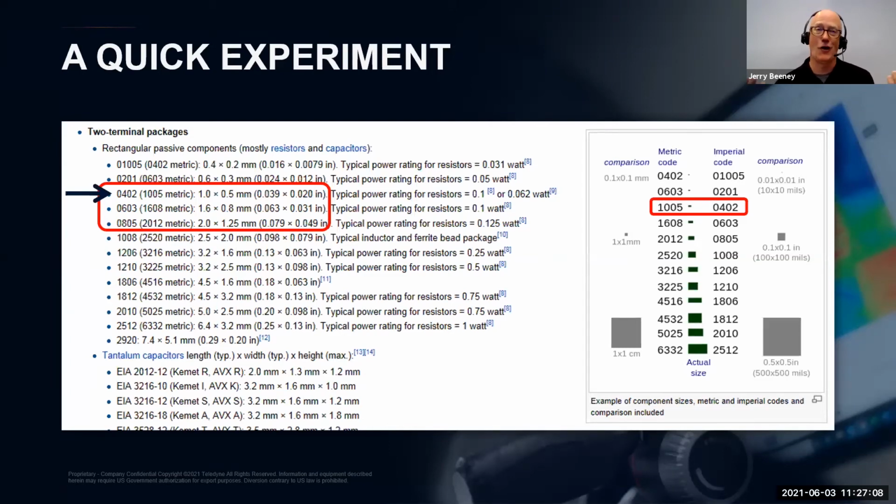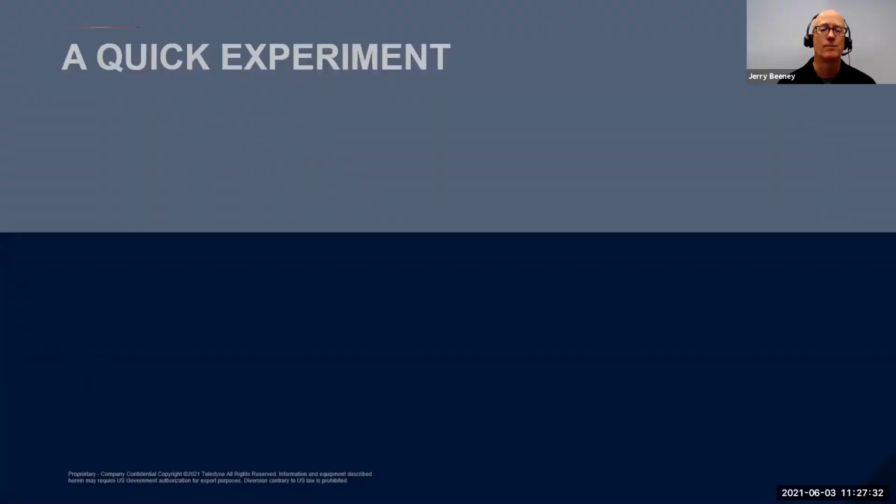And they're just all going to get even smaller as electronics packages are required to get smaller as well. But for this experiment, we're going to focus on the 0402 components on the Raspberry Pi as the assumed target of interest. And as you can see, an 0402 is only about 1 millimeter by a half millimeter in size. So it's really small.